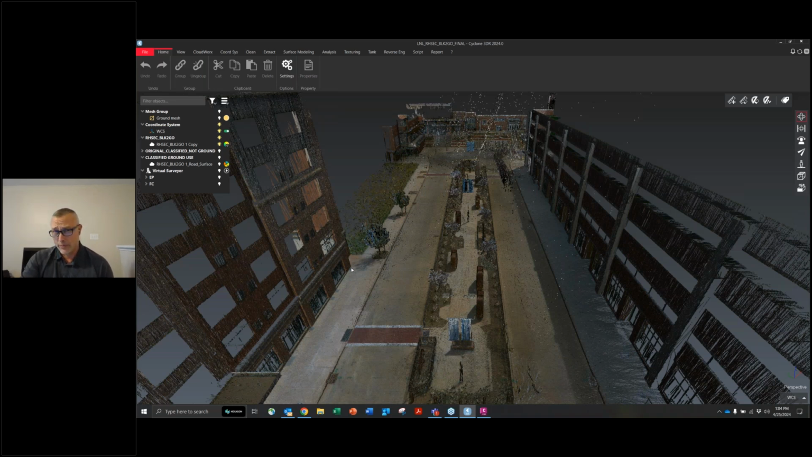One in particular I'm going to focus on today is Cyclone 3DR, and show you some workflows that I've developed over the years. And of course, these tools have changed along with Cyclone 3DR. It's a great tool, great program. There are lots of tools in here, and we're only going to be touching on just a very few of those.